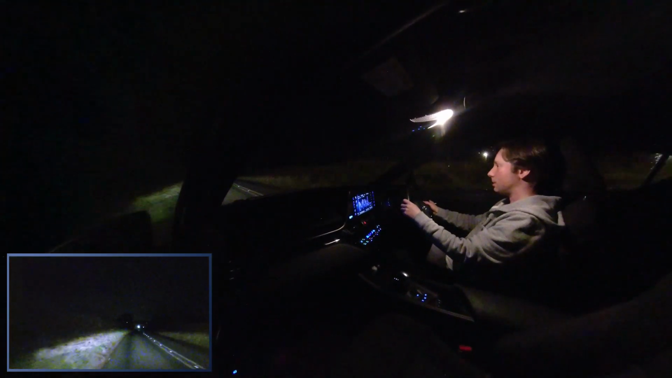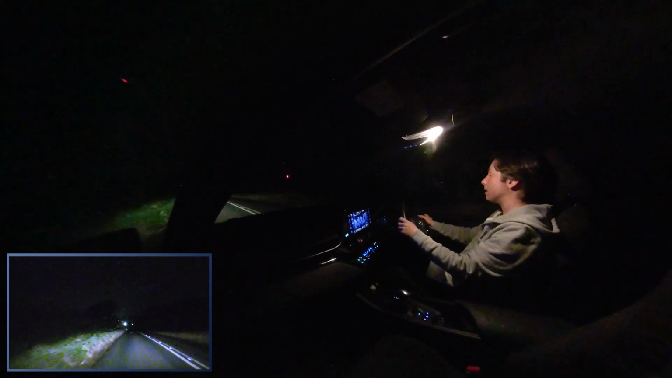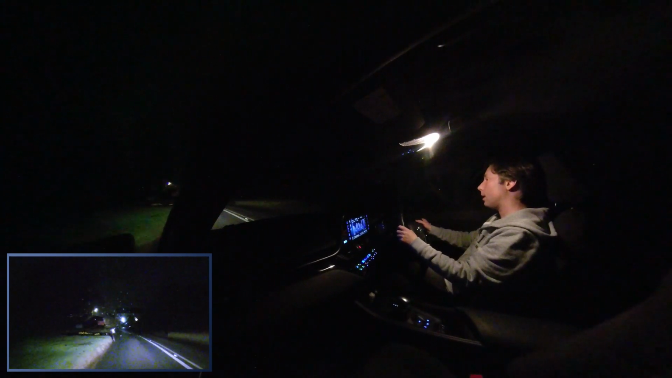Speaking of superpositions, in 4 billion years, with a B, the Andromeda and Milky Way galaxies are going to collide anyway, so that's fun.